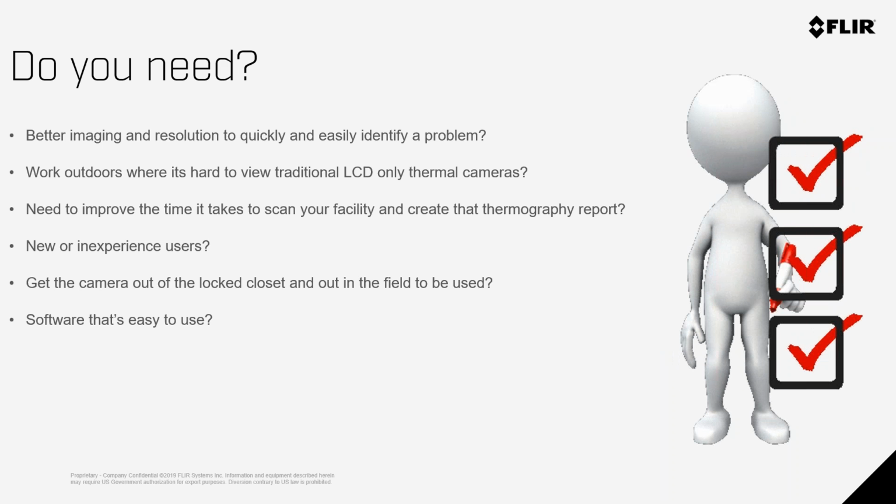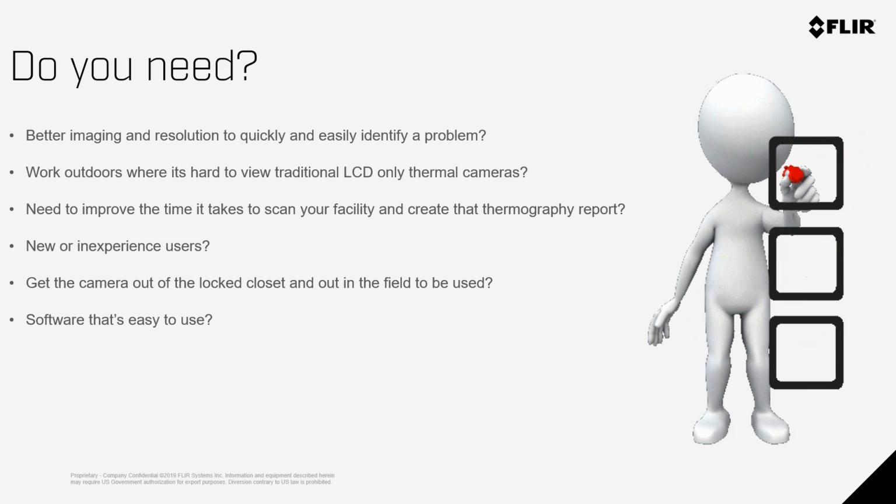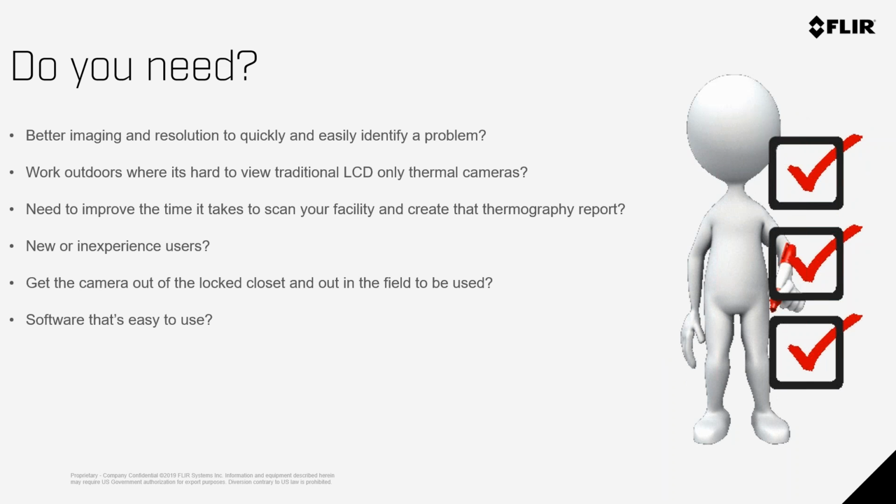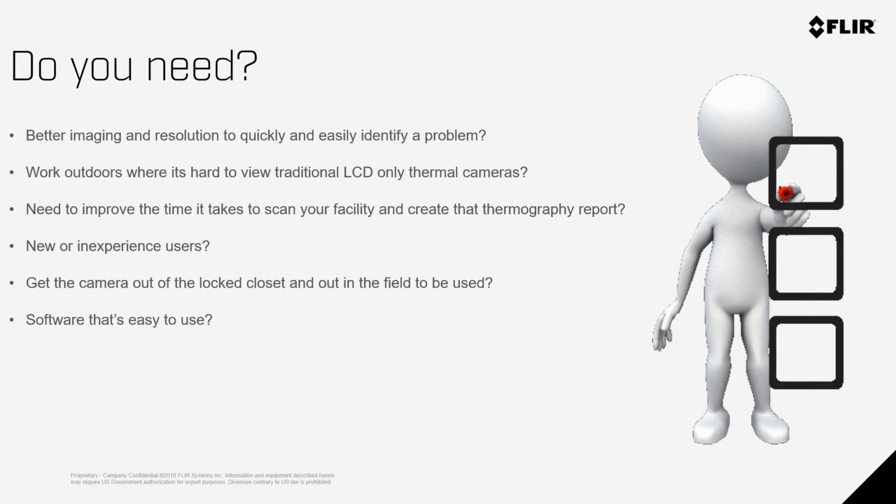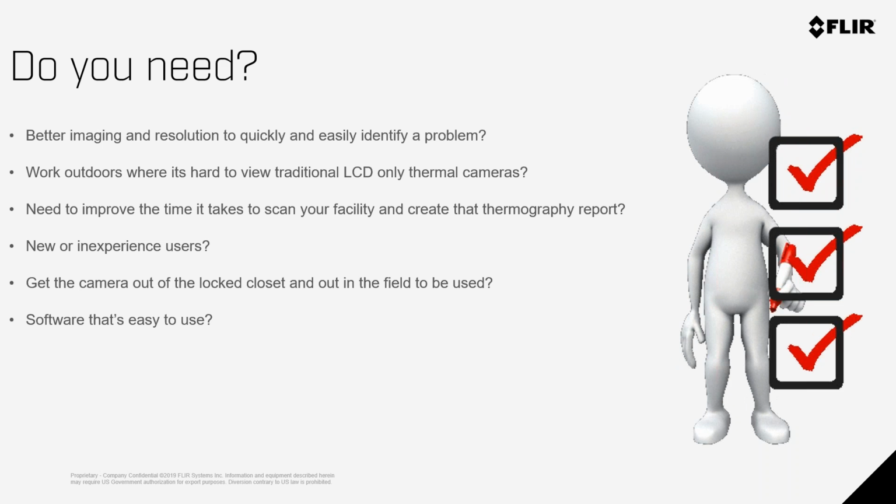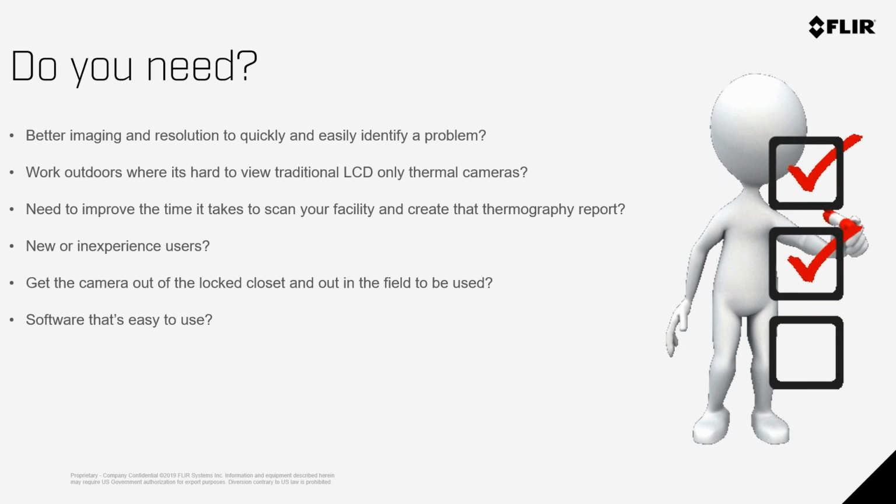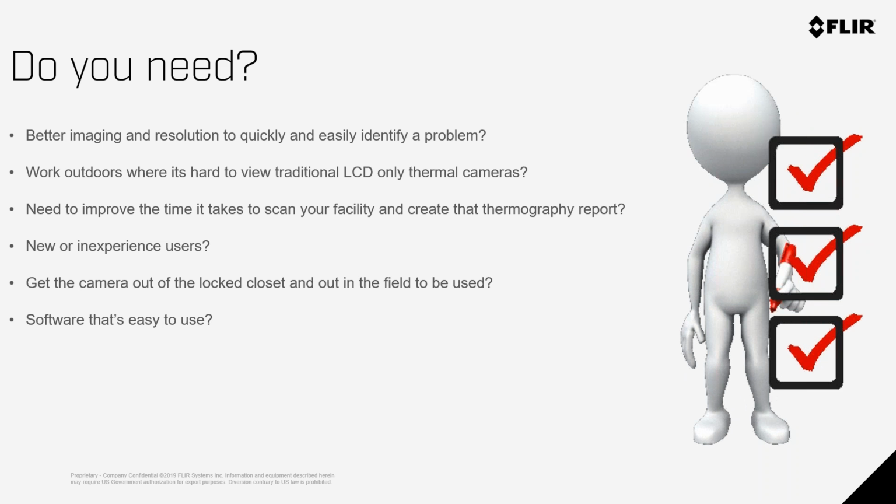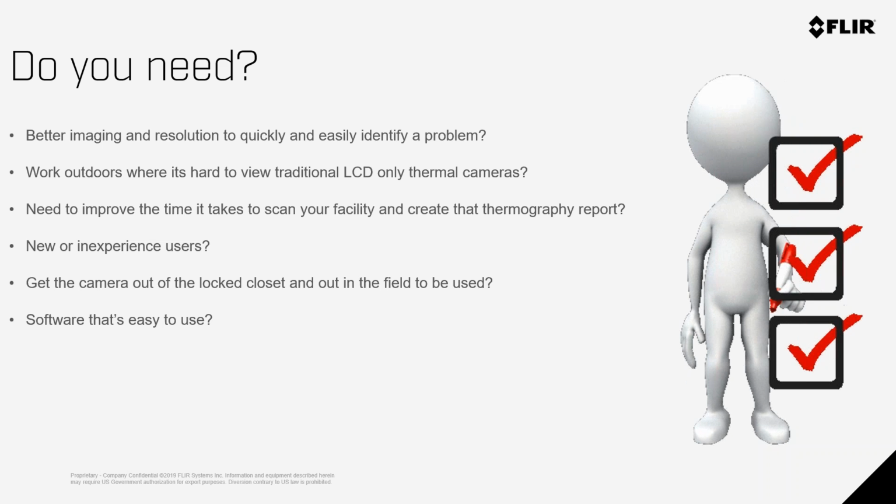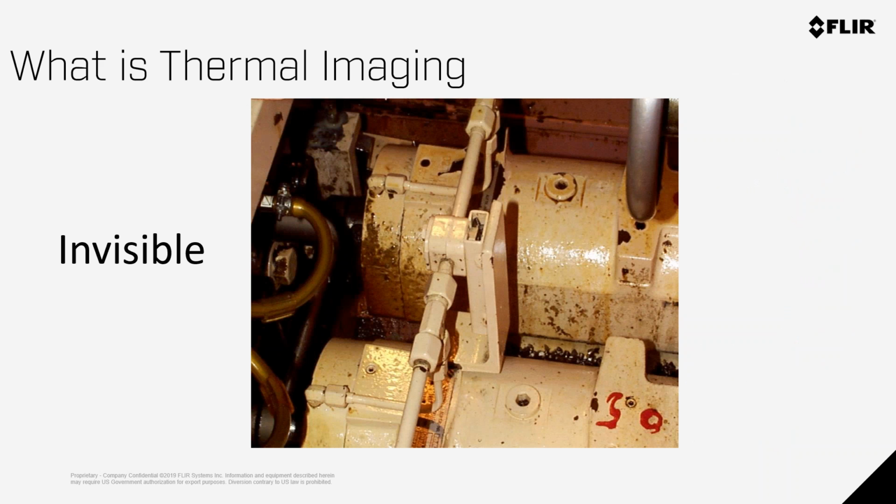Software. A lot of cameras come with software. Software is generally generic and very basic. Software is an integral portion of the program. If you have a smooth running program, you have a camera, software, and trained personnel utilizing this all in concert. These are all opportunities that if you've answered yes to any of these, then you should be considering doing something with your program to make it a little bit better.